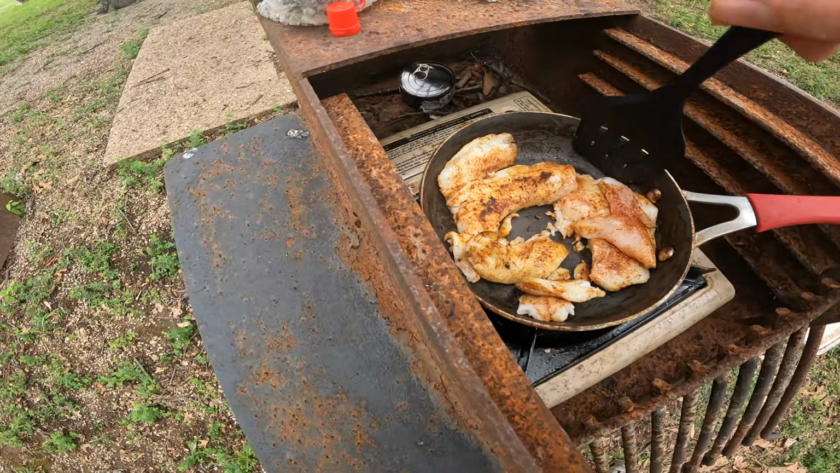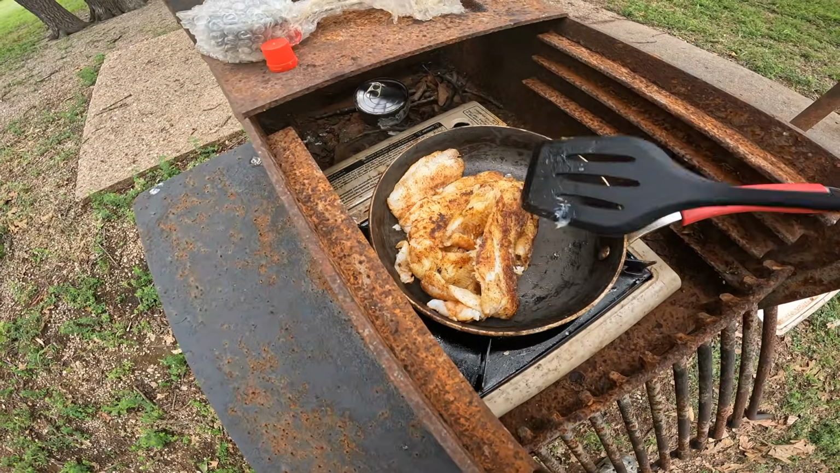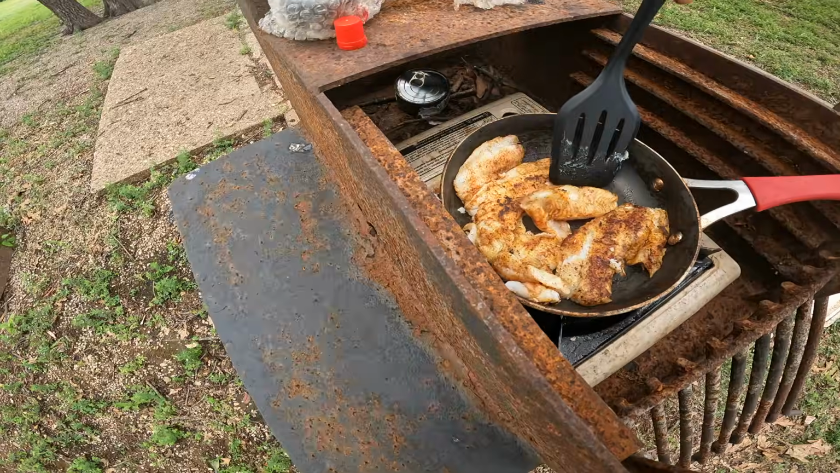Definitely not the best cook ever, but it's gonna taste good. Good crust on that. Yikes, this is gonna be amazing.